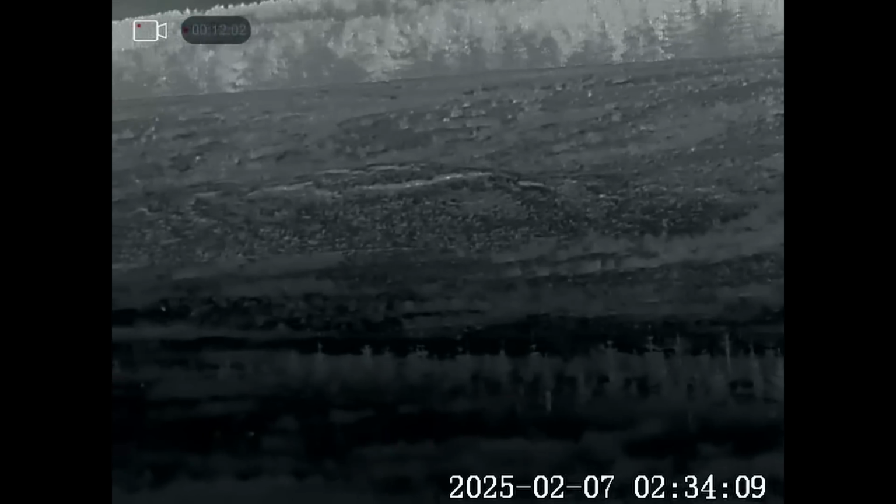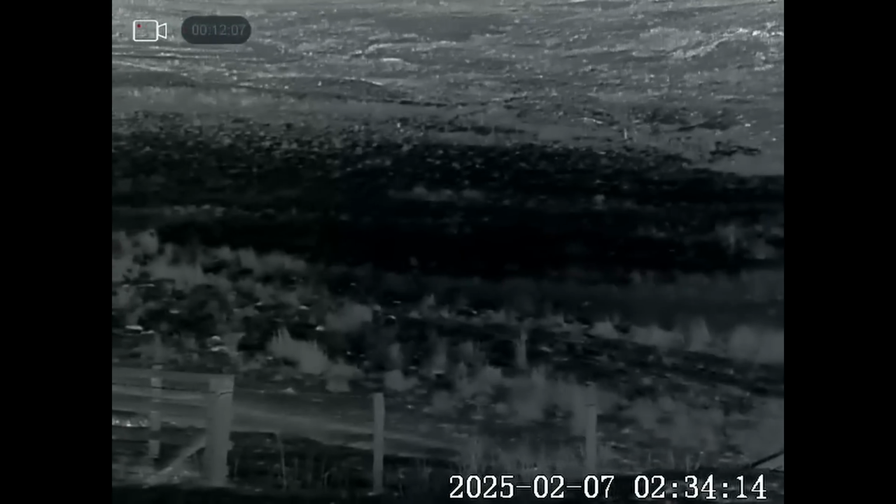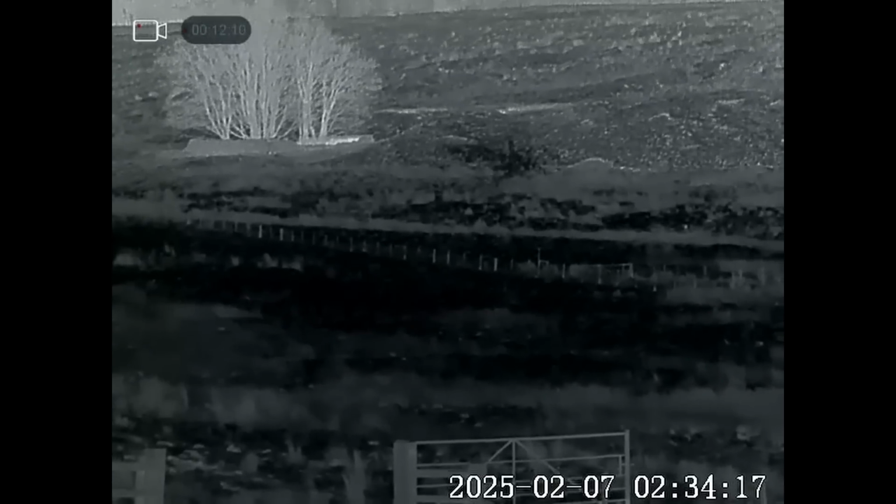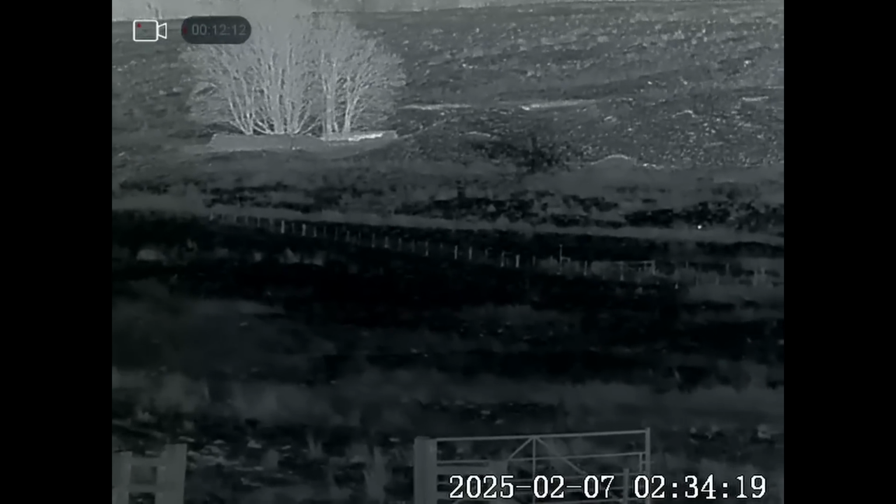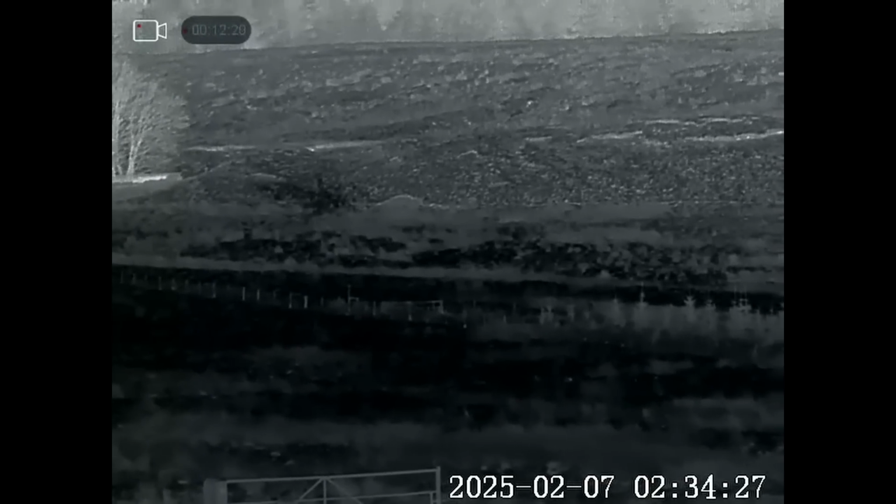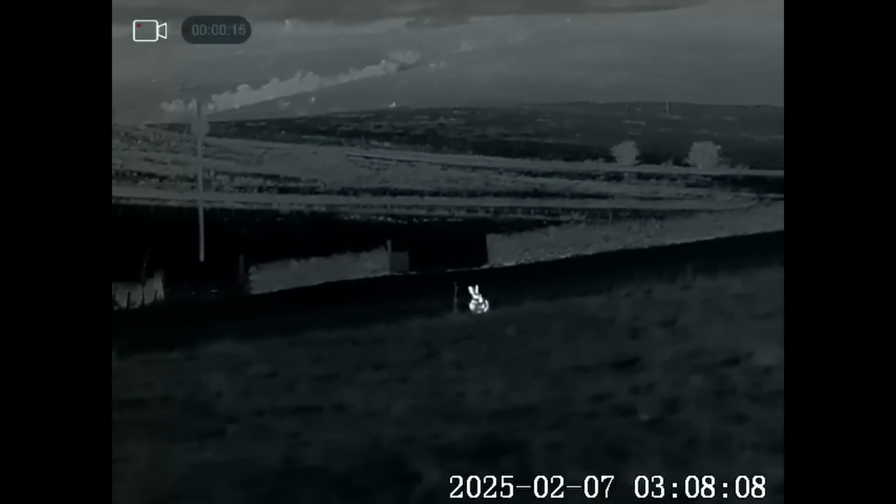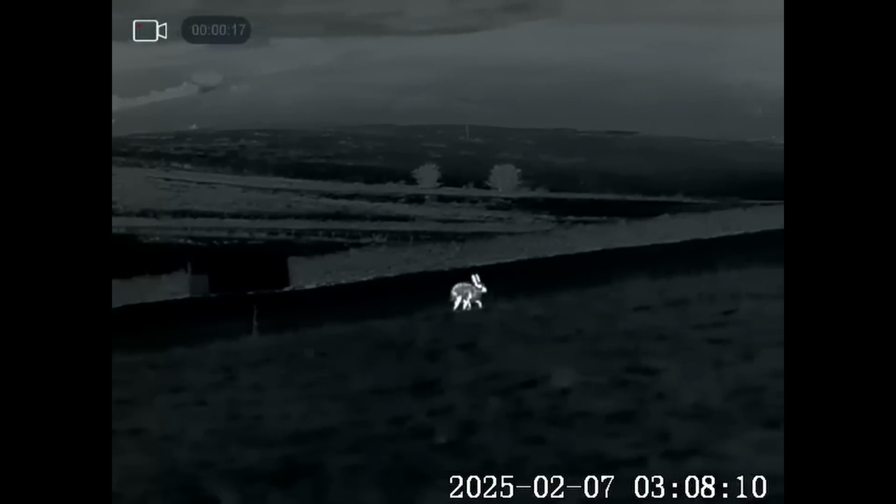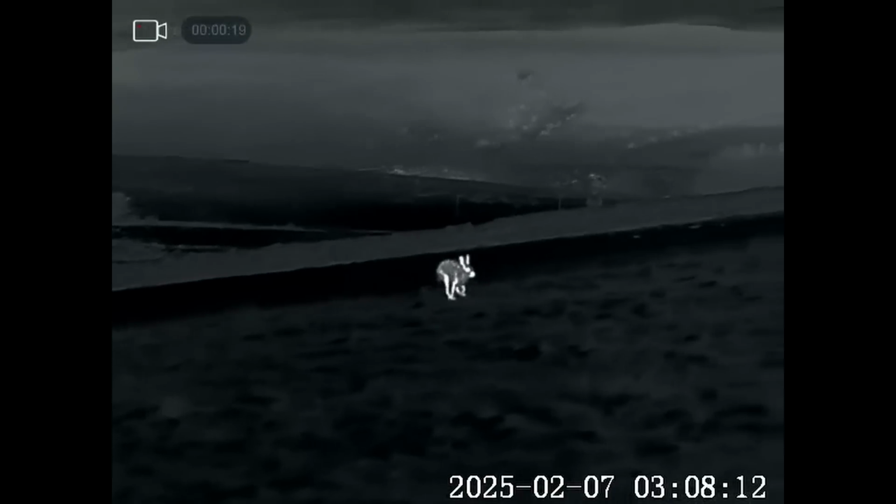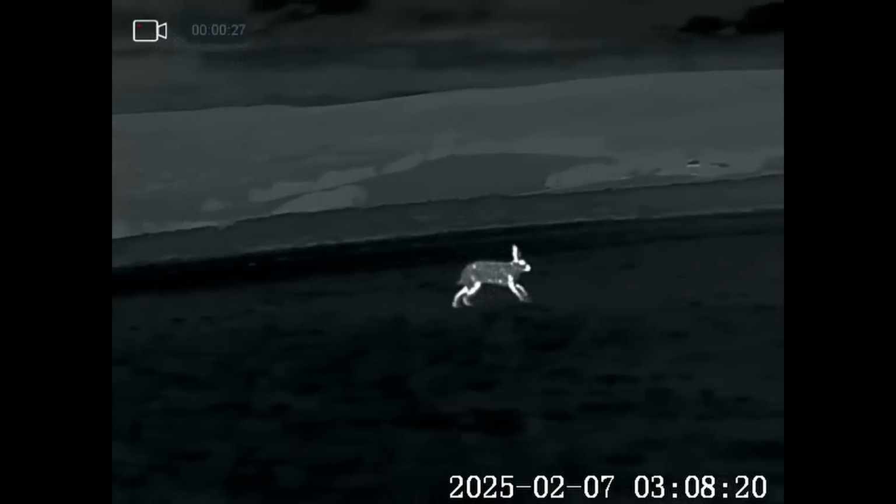It started to make its way down, and then eventually it started to turn to go up the bank, so I gave it just a few hand squeaks to see if it would bring it in, and it did come down into the bottom of the valley, but it actually made its way towards those trees there that you can see now, and I just saw its head peek through, and it must have caught sight of the truck in the moonlight and it just ran. I waited around and watched for a while to see if the fox would turn back up again, but it was no joy. So that's just one of those things.